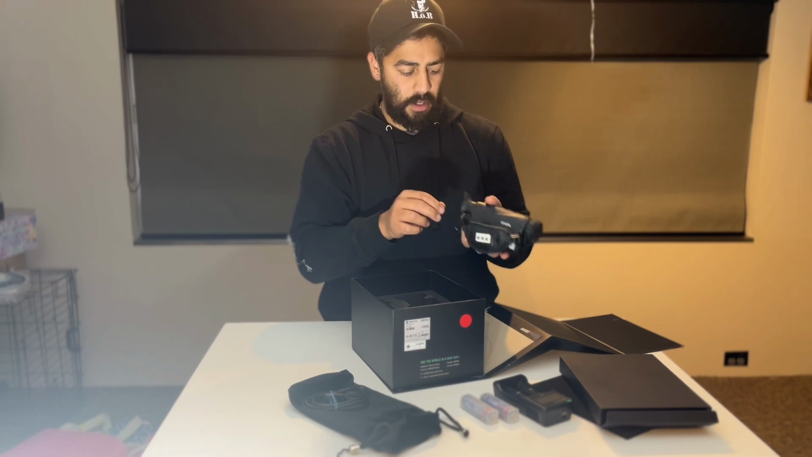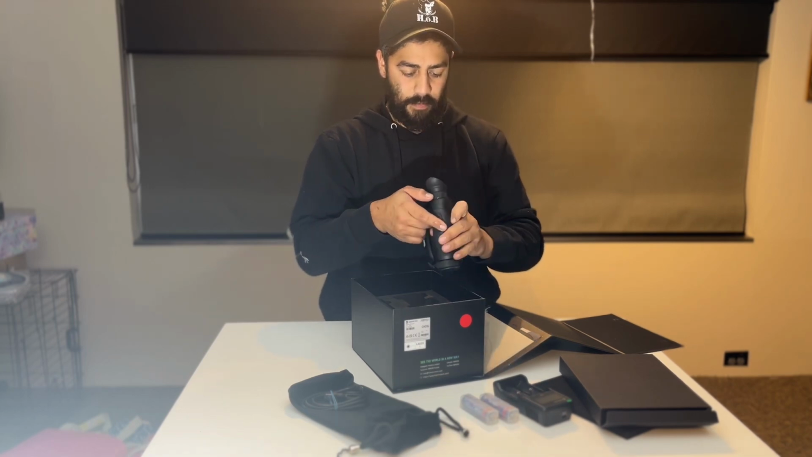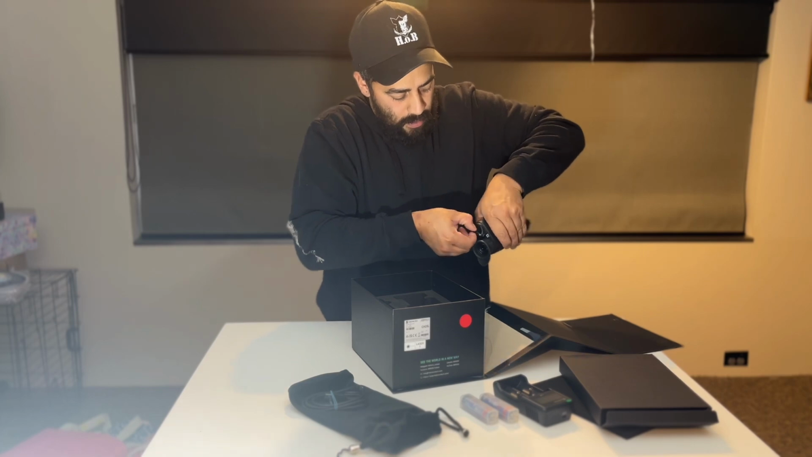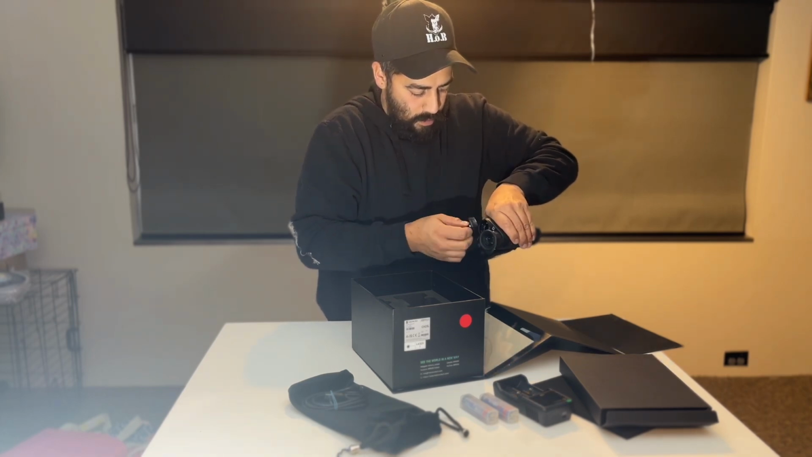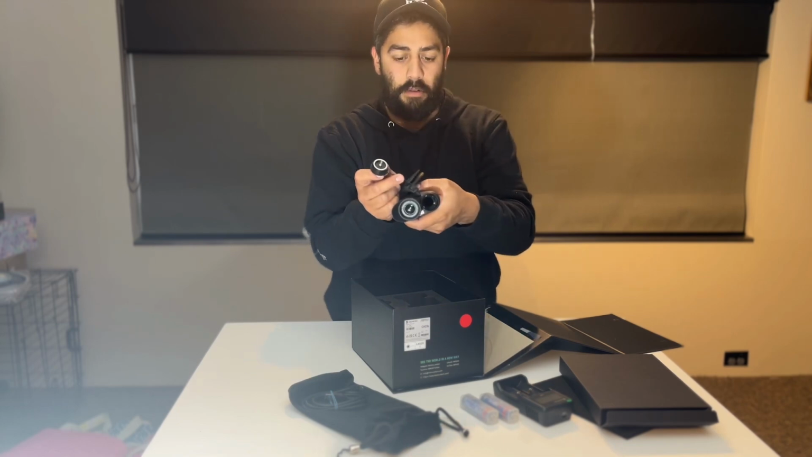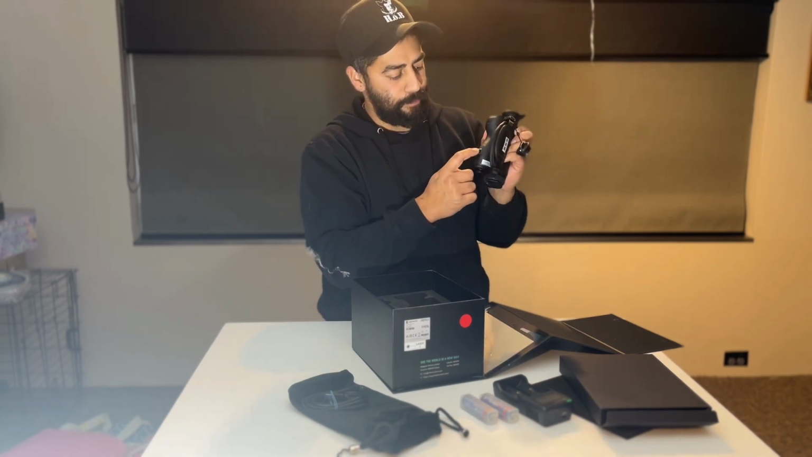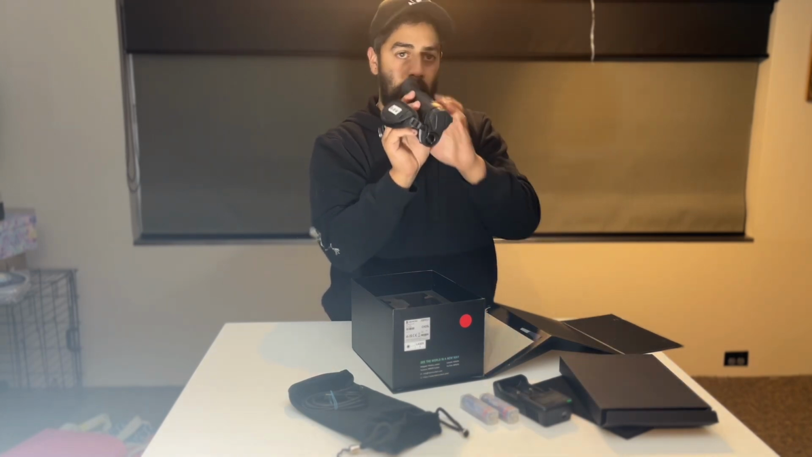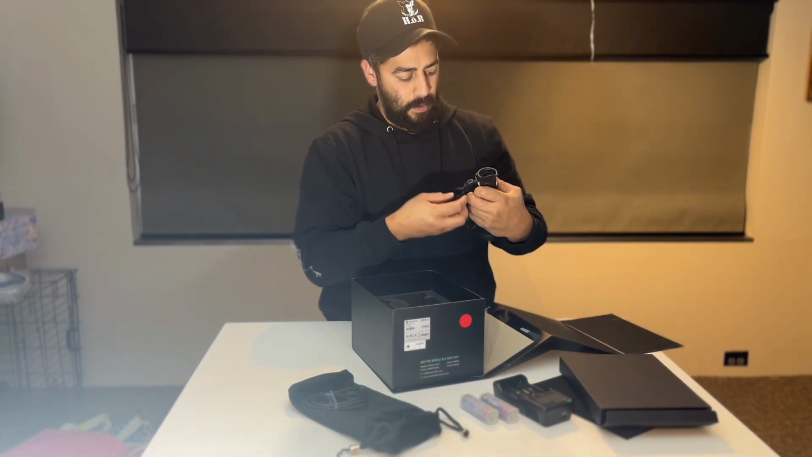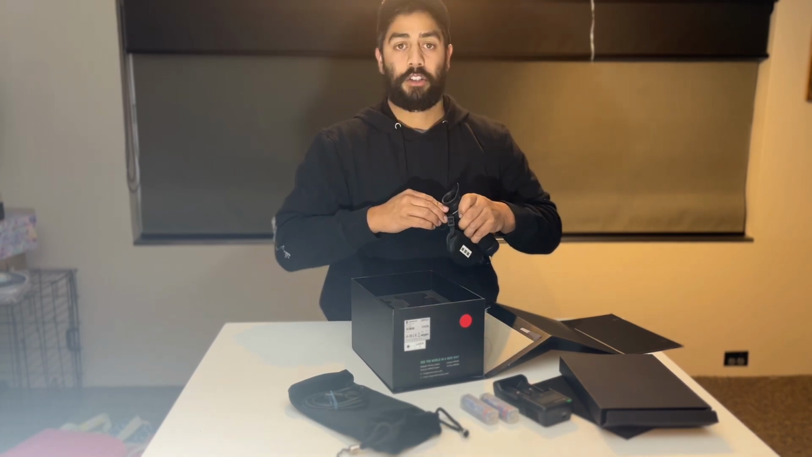Looks like you can charge it there on the side. It's got the on off button and the little doodad to, oh, how does that work? Oh, don't break it. Battery holder in there. Cool. It's got a little screw-in piece, so if you've got a tripod or something, you can screw it in. Saves having to balance in your hand so much. Anyways, just charge it up.